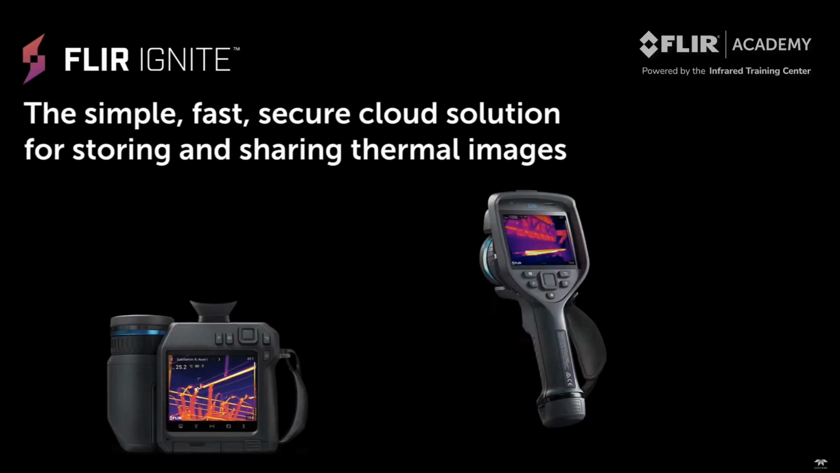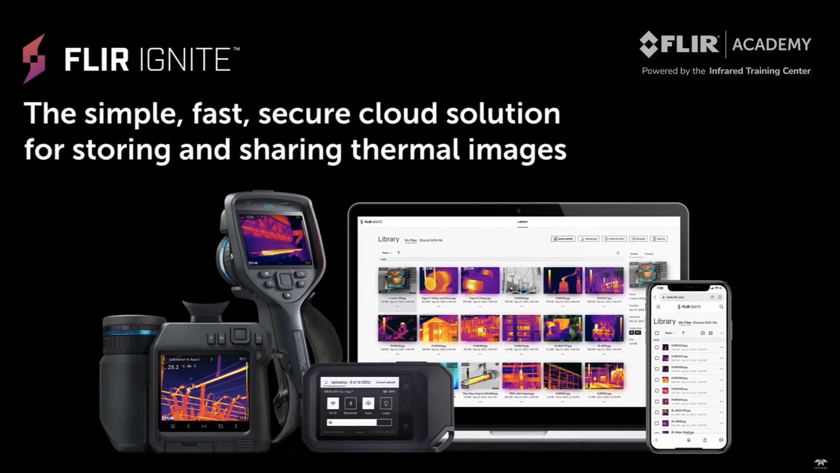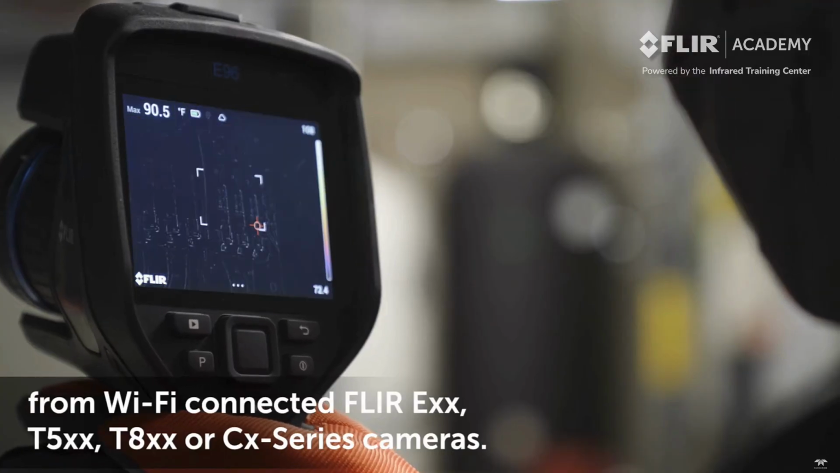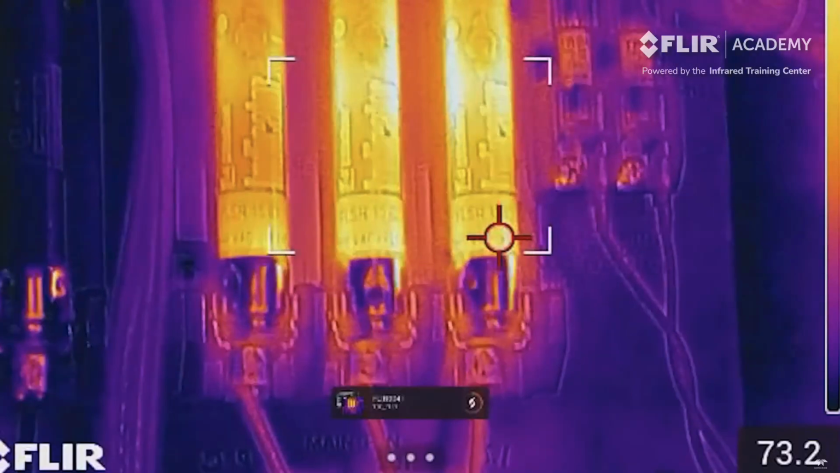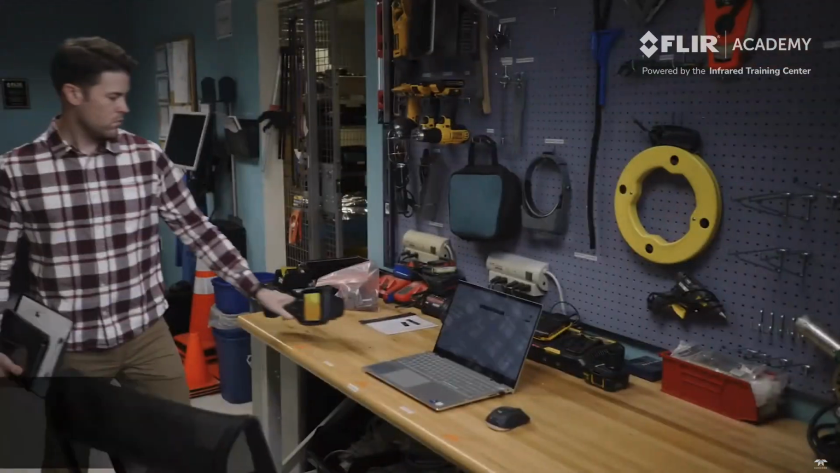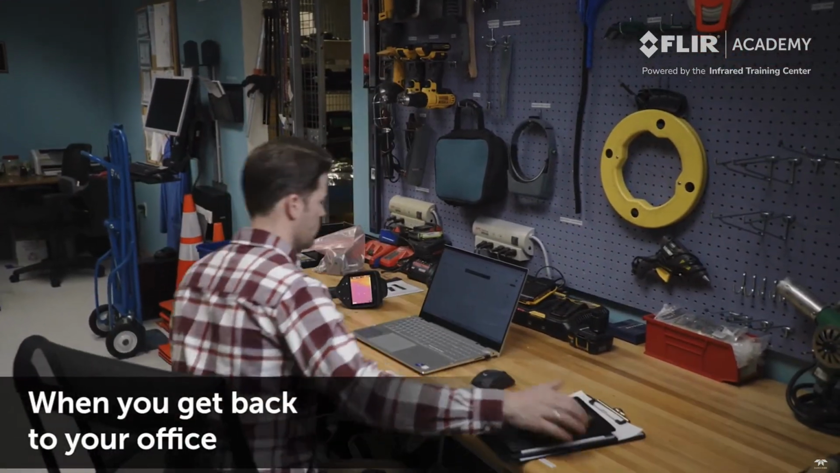Flir Ignite is a cloud-based data management system that saves your images, keeps them organized, and provides the ability to generate reports. Users create an account and, when connected to Ignite via Wi-Fi on their thermal imager, any images they save are automatically synced with their account.